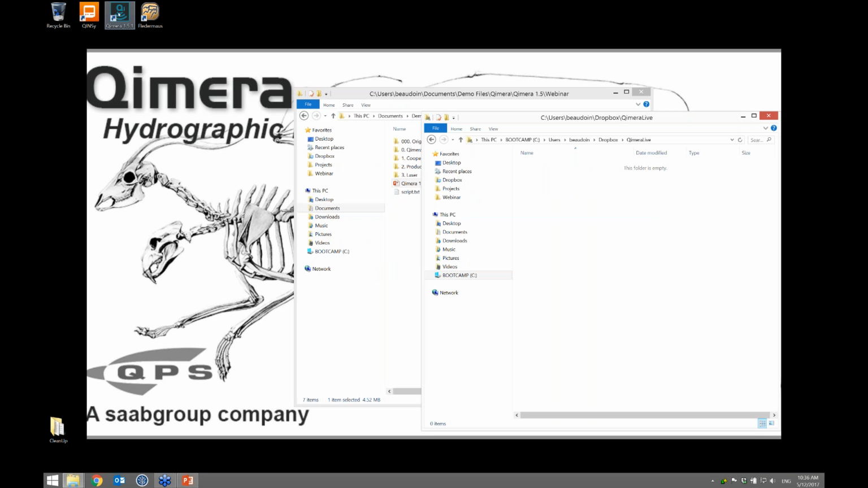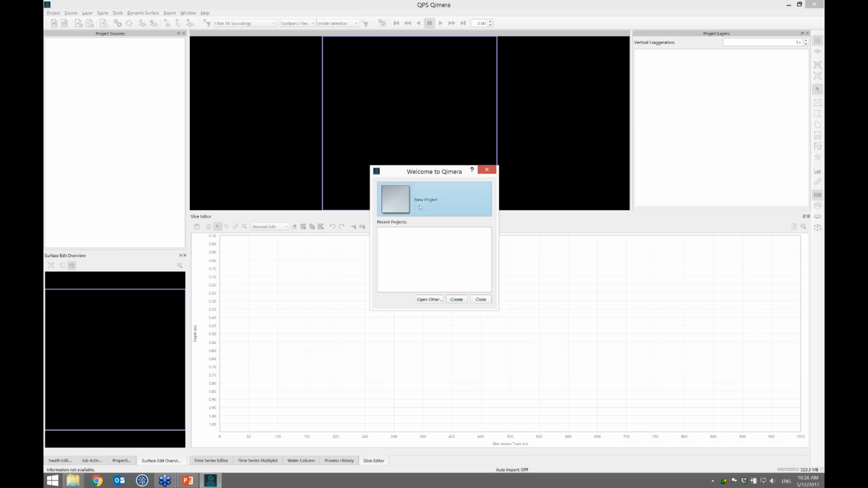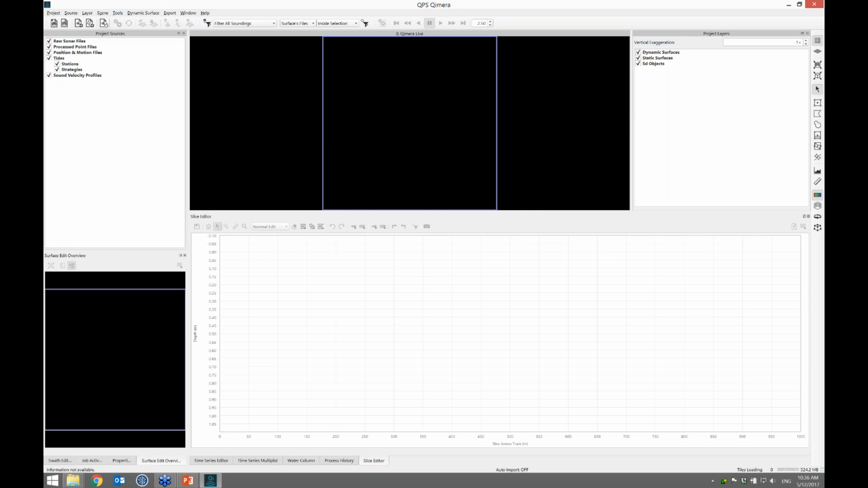And what I'm going to do is set up Qimera now. Before, you needed to have a little bit of data to get it going, now you can basically bootstrap it completely empty. So I'll start a new project and click OK. And I just ignore the usual prompts to add data, and I click the Qimera Live button.